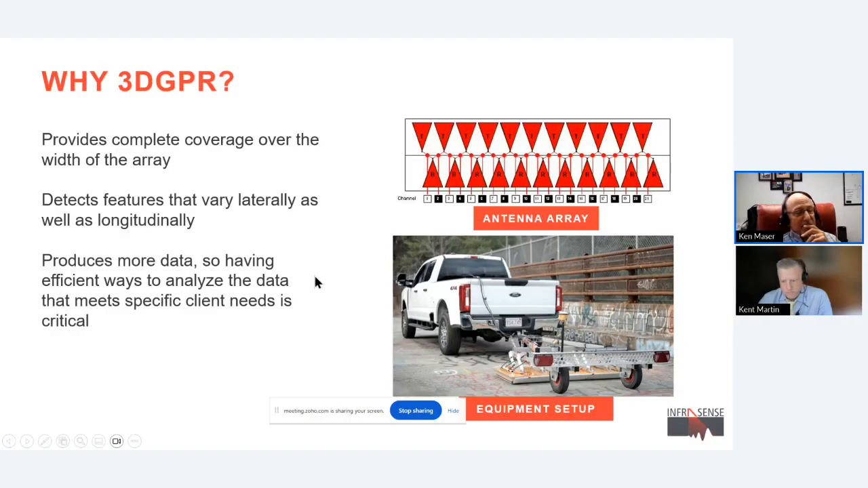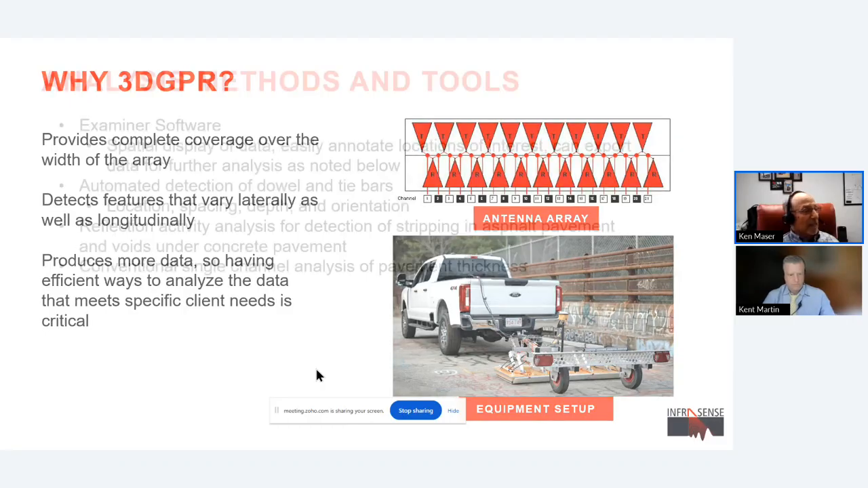In this case, 20 channels of data versus what we traditionally might have, 1 or 2 channels of GPR data. But fortunately, we have developed, and we're working with, some more efficient ways to analyze this data so that they're tailored to meet specific needs and they're not particularly burdensome. So let me mention a little bit about some of these analysis tools.